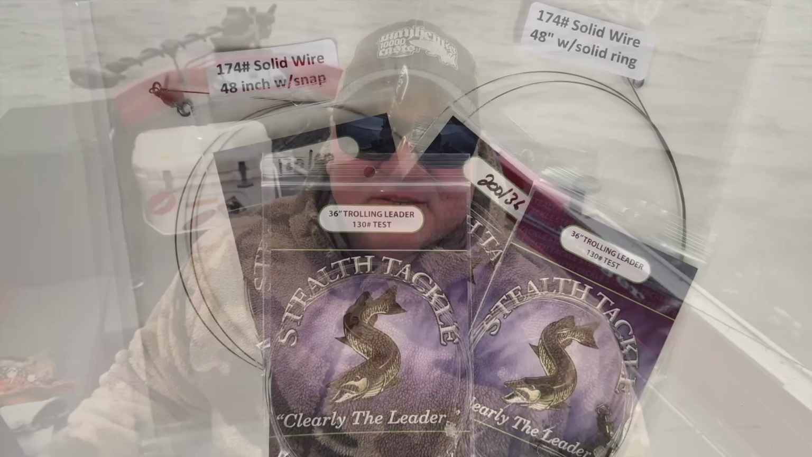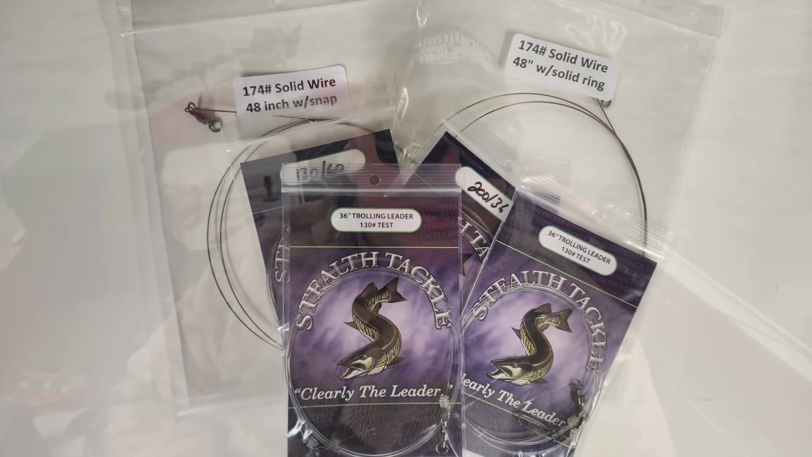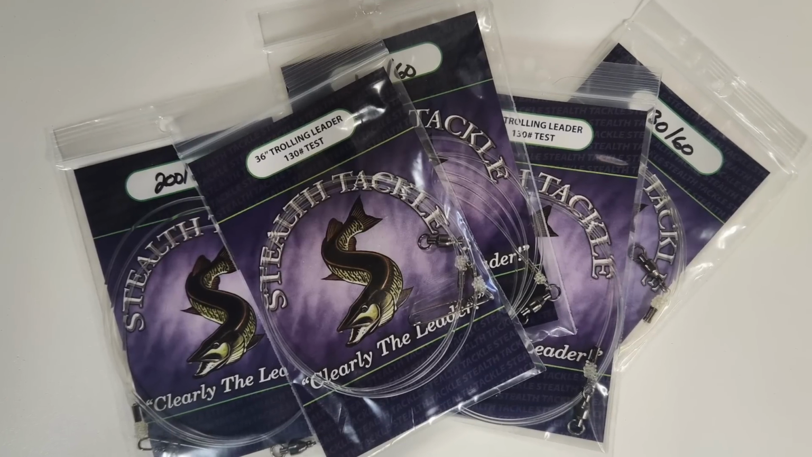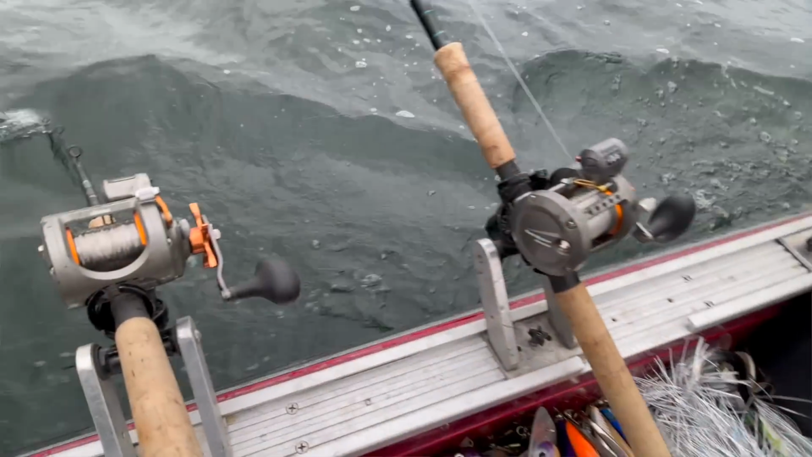Sometimes I use super braid line, sometimes I use mono line, so I kind of mix things up. But when it comes down to the leaders, again, Stealth leaders, 36 and 48-inch, your choice, fluorocarbon or wire. I prefer wire because I think they're a little bit tougher and they seem to last a little bit longer. If you start seeing frays on your fluorocarbon, make sure you change them out. That's the biggest point there.